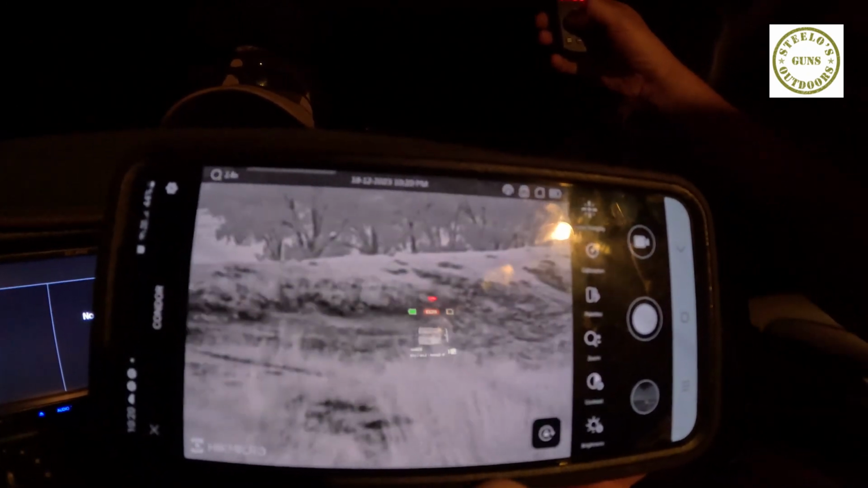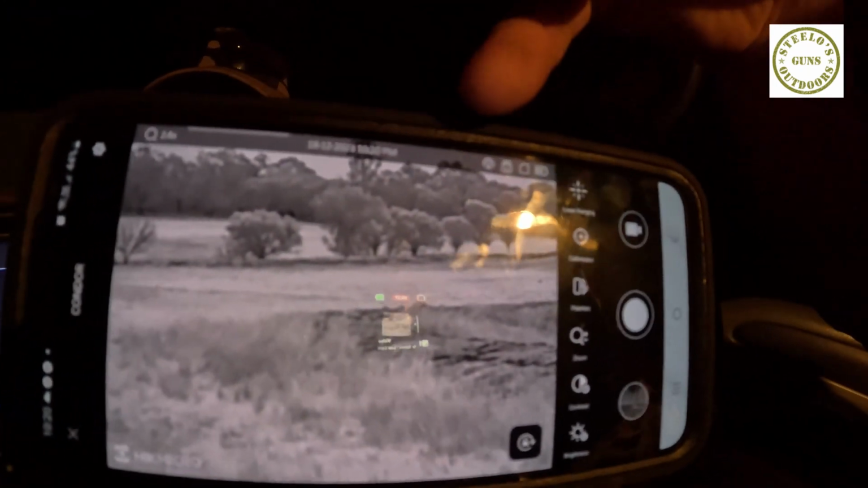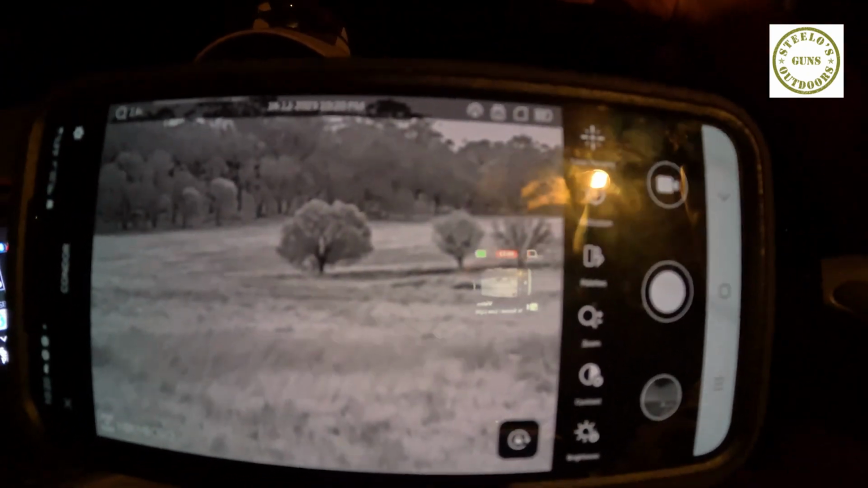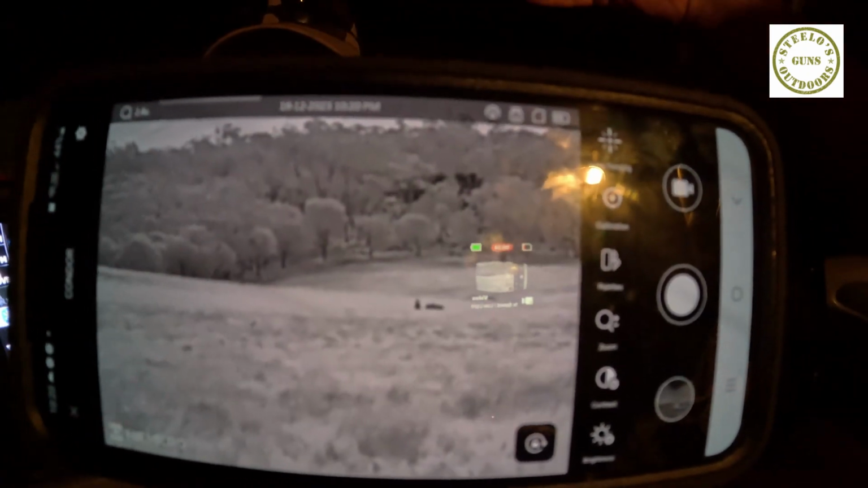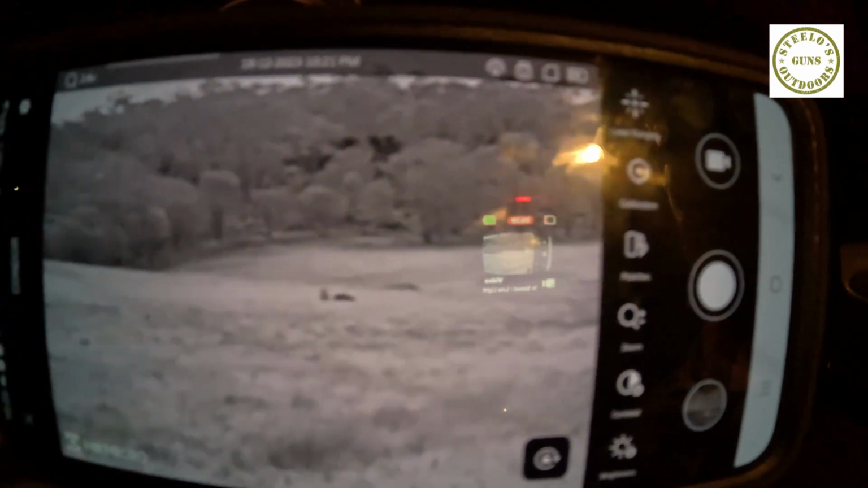So we're zooming around. We've got a bit of a dam there. Look at the background. So the contrasting hills out here at the back end, those trees you can see is quite a way away. That's probably a good 400 or 500 meters away. And then, hello, in this little dot there, we got a little mob of resident kangaroos.